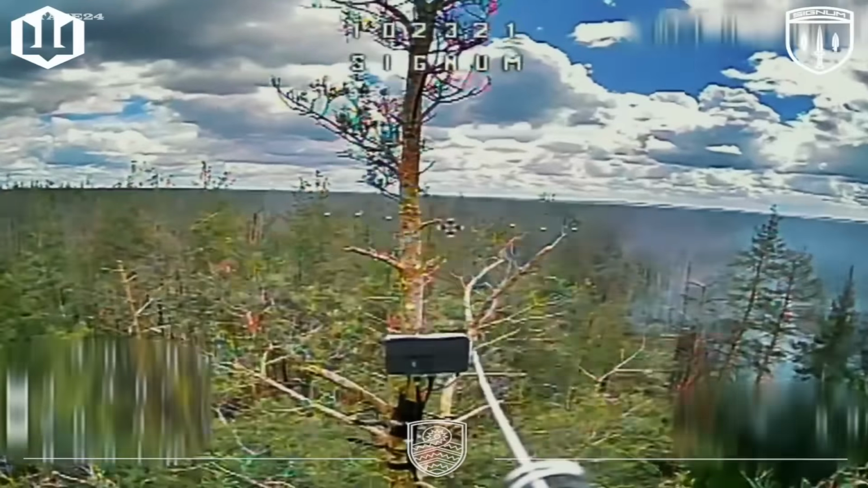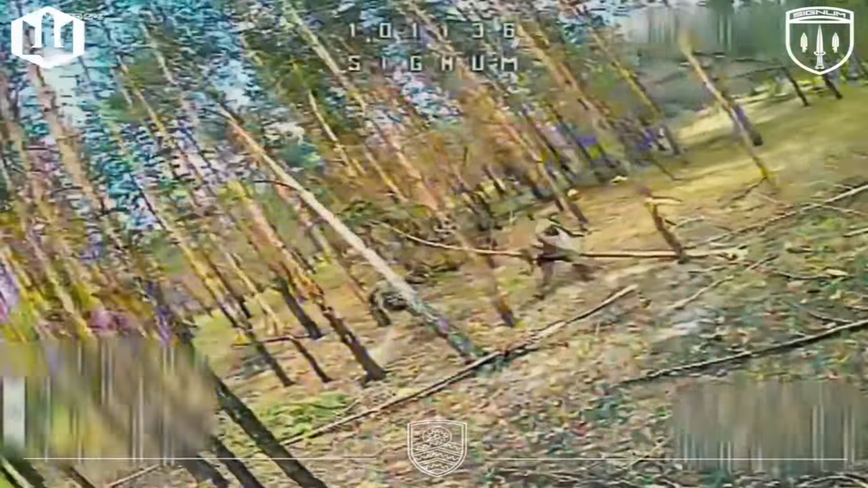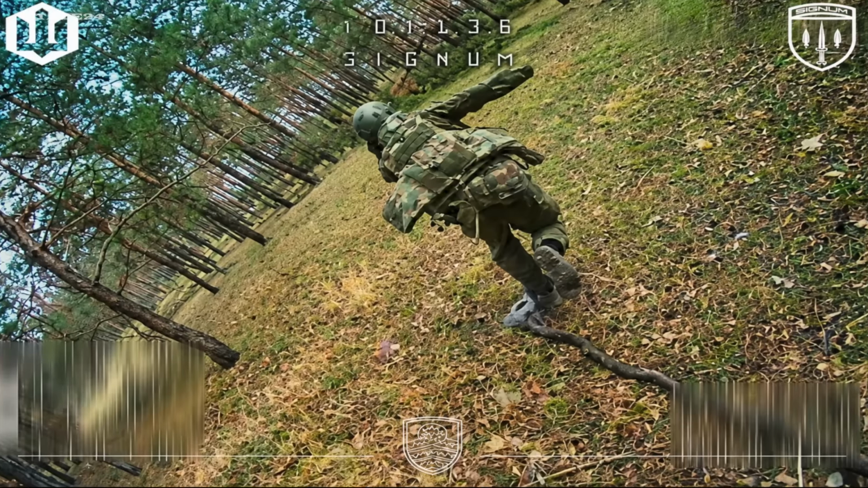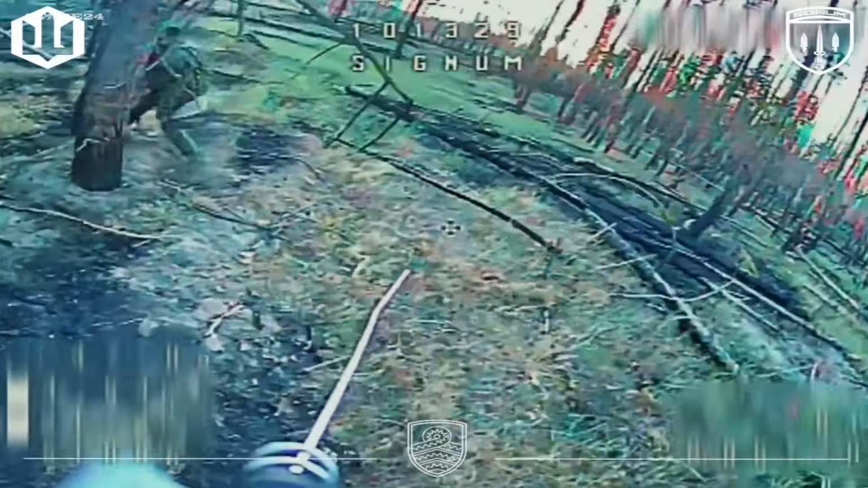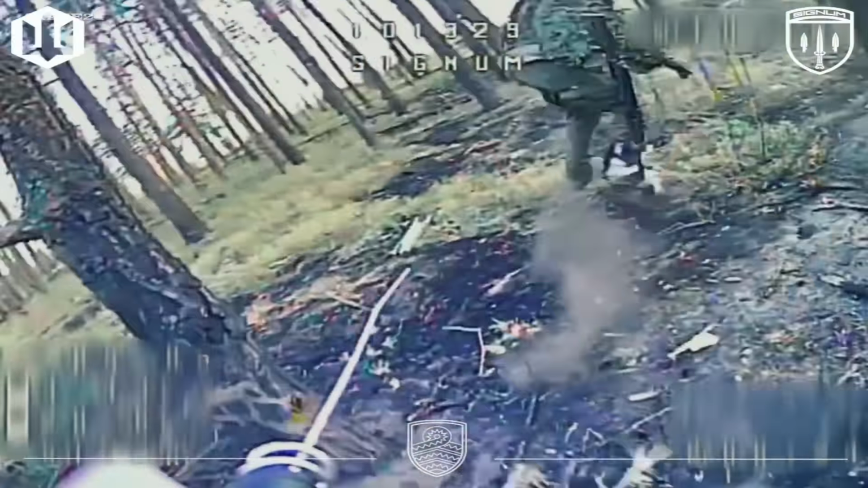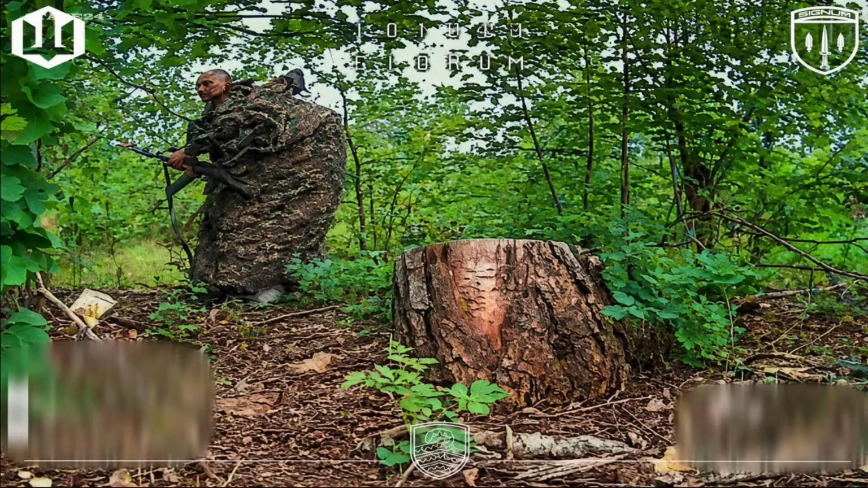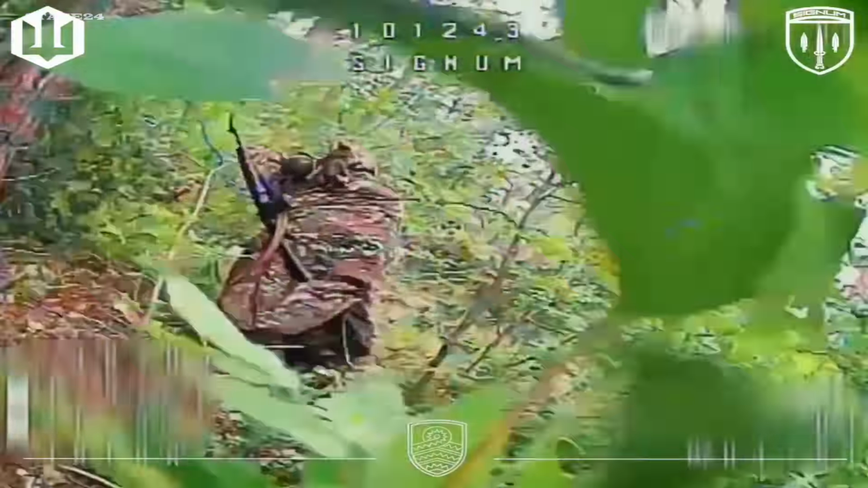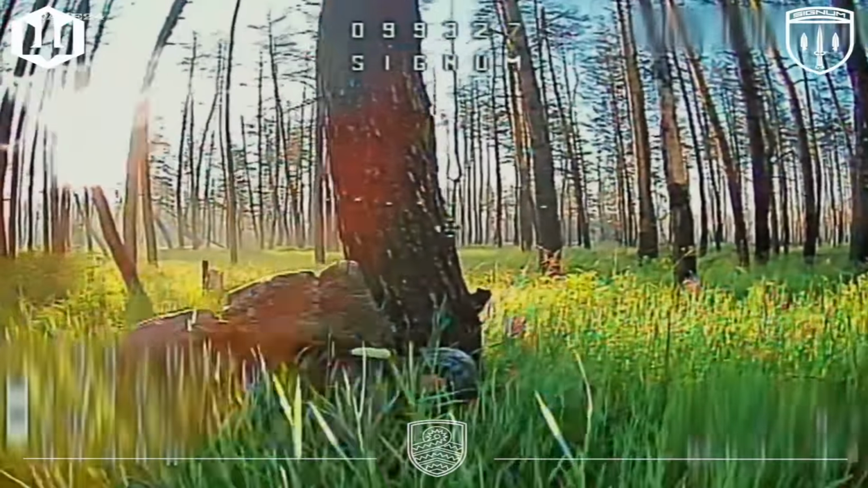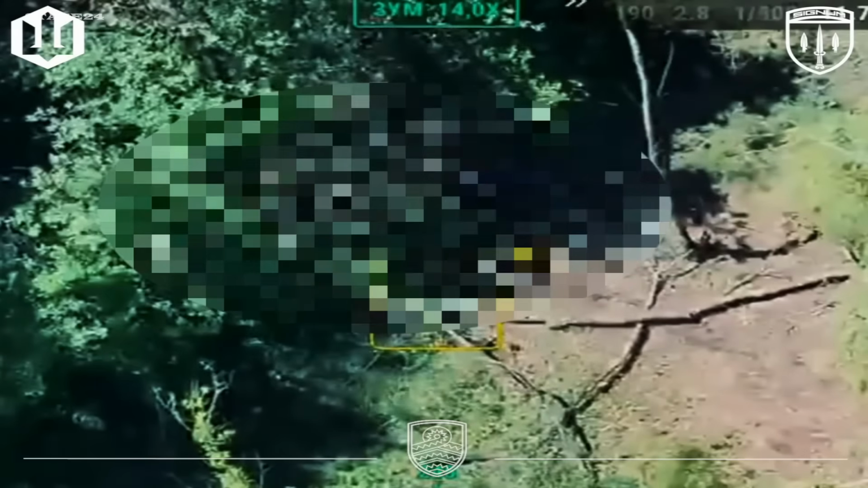Lyman direction. Signum Battalion, one of the most contested sectors on the entire front. Russian forces are concentrating significant forces here, pushing hard, trying to create the conditions for a wider advance. The assault intensity is high. The pressure is constant. But watch what happens to each assault group before it reaches Ukrainian positions. The FPV drones are already waiting. The assault that was supposed to begin ends before it starts. Signum holds this sector. Every day. Every wave.